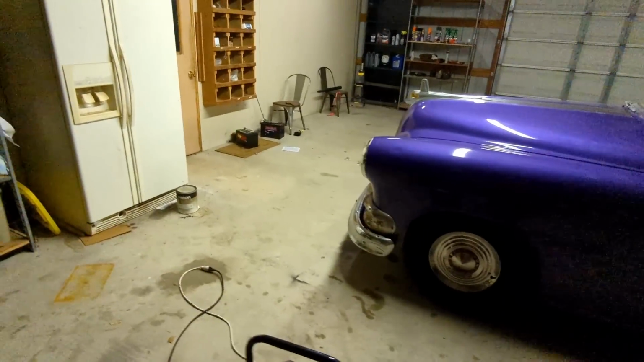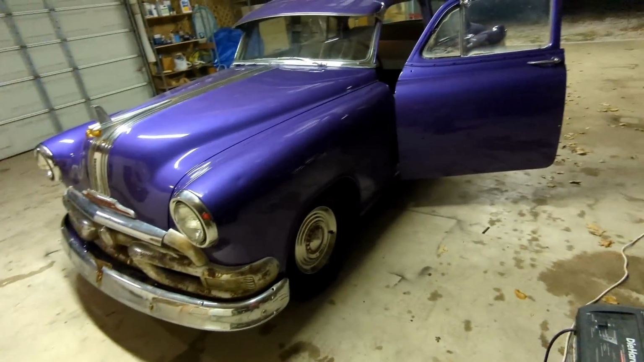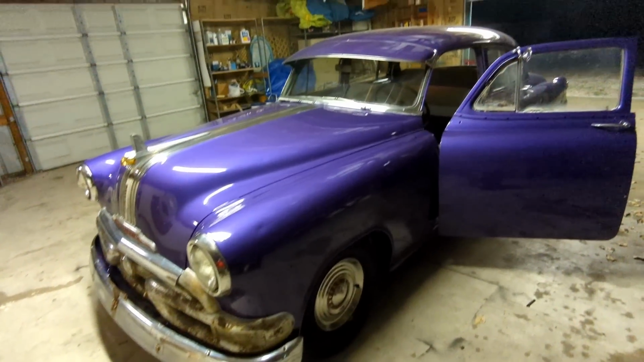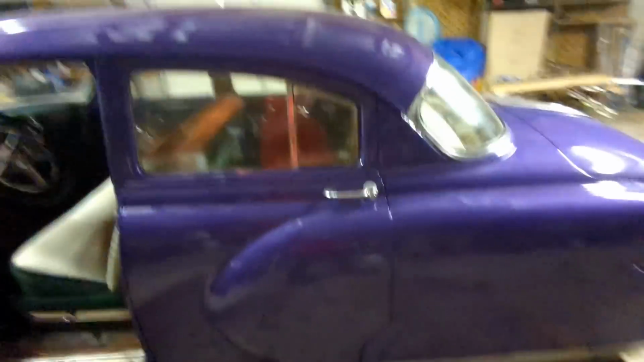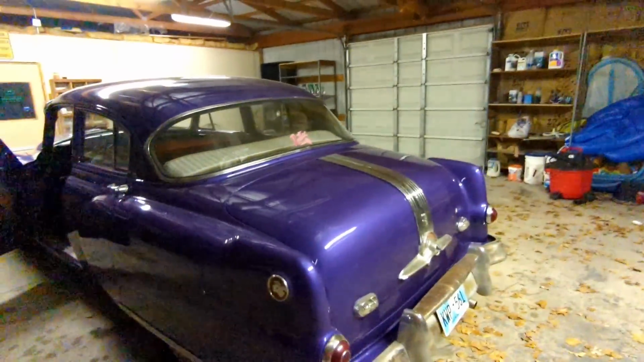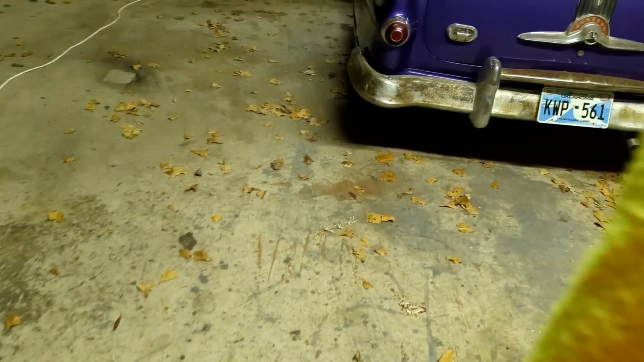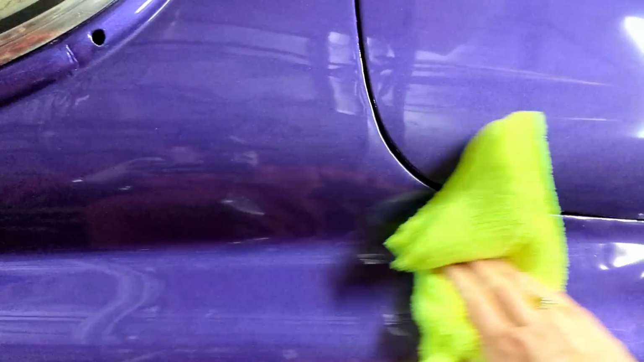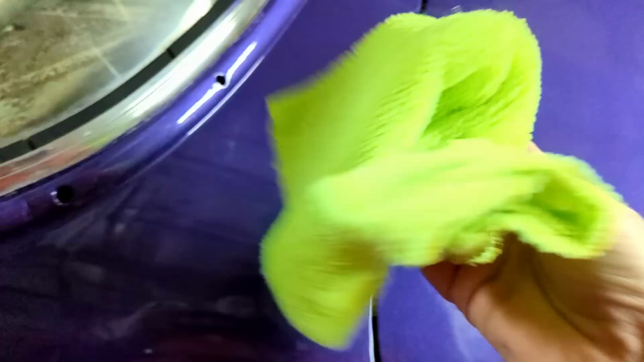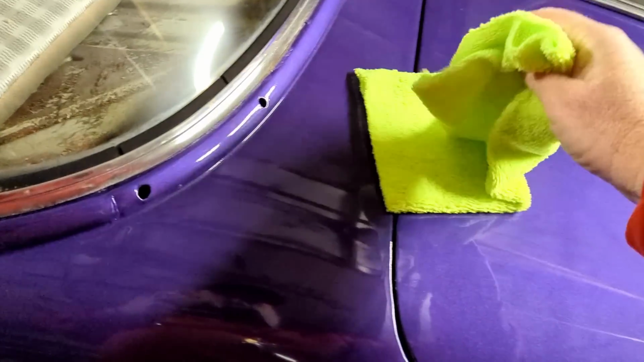I'm gonna get one of my microfiber cloths. I don't think Randy has any in here. And wipe her down so she's not so dusty. Get some of this dust up off of her. You know, I like to take care of my things, man. I really do. And this thing deserves it. All right, microfiber cloth on deck. We'll get her wiped down and get some of this dust up off her so she looks good, you know? I like my cars to look nice. I don't like them looking ratchet.